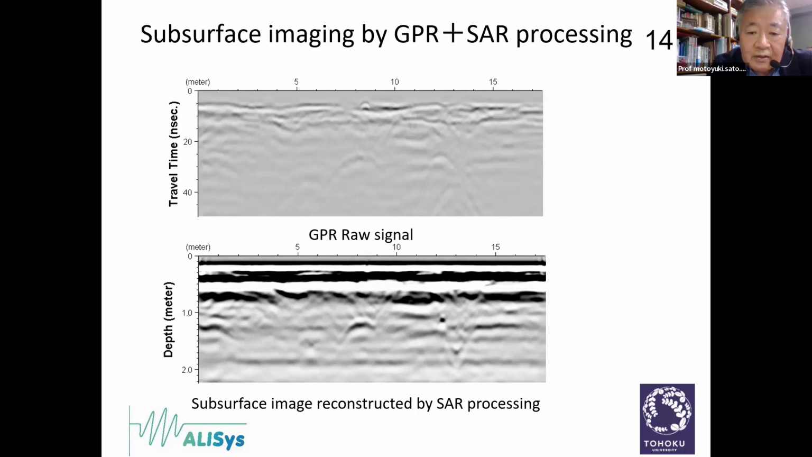But for soil, we cannot know the exact velocity. Therefore, synthetic aperture processing cannot reconstruct a very accurate image of the original target. So that is one of the most important and most serious problems of applying SAR processing to GPR. But to some extent, it works.